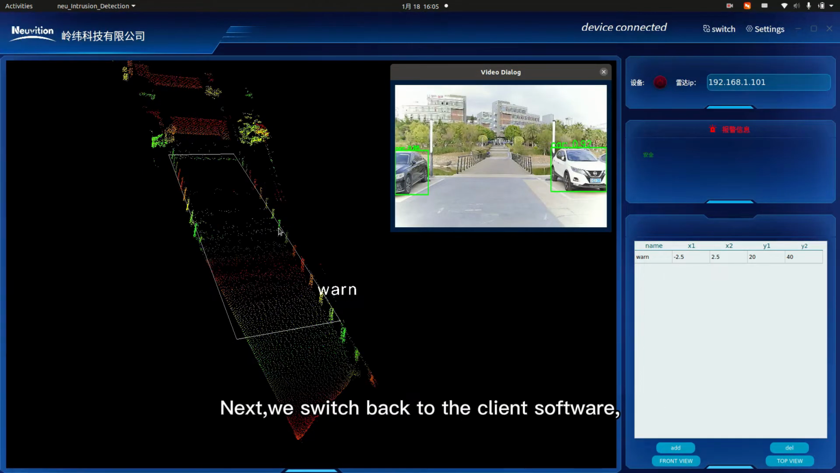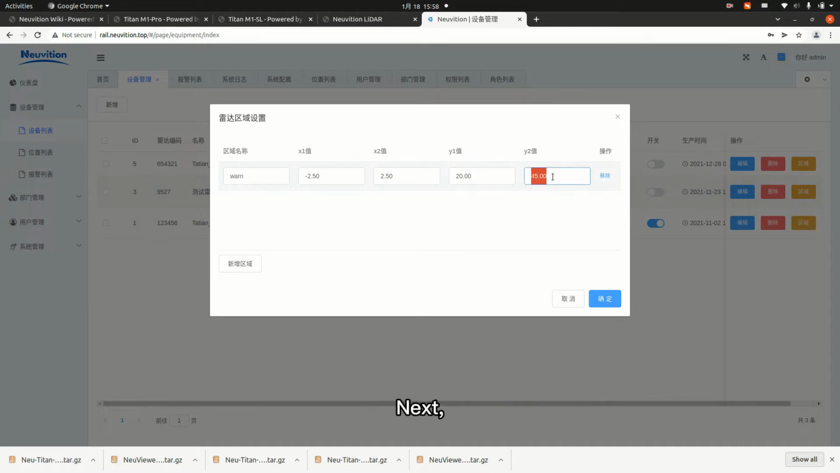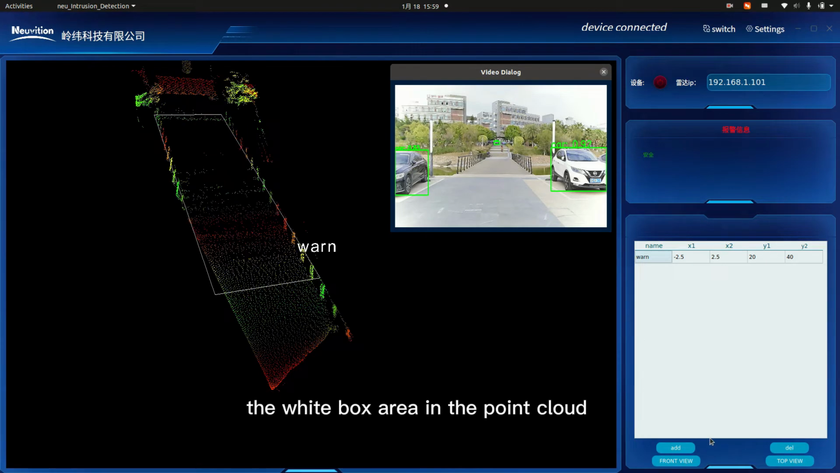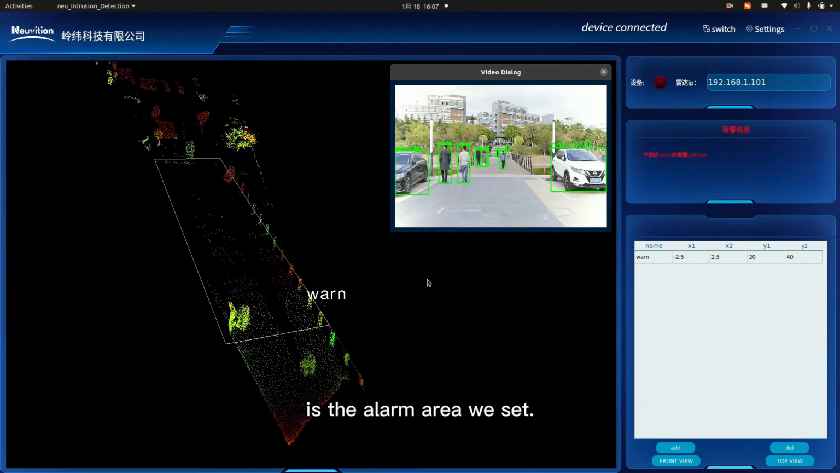Next, we switch back to the client software. We can see the devices function normally. Next, we set an alarm area. The white box area in the point cloud is the alarm area we set.